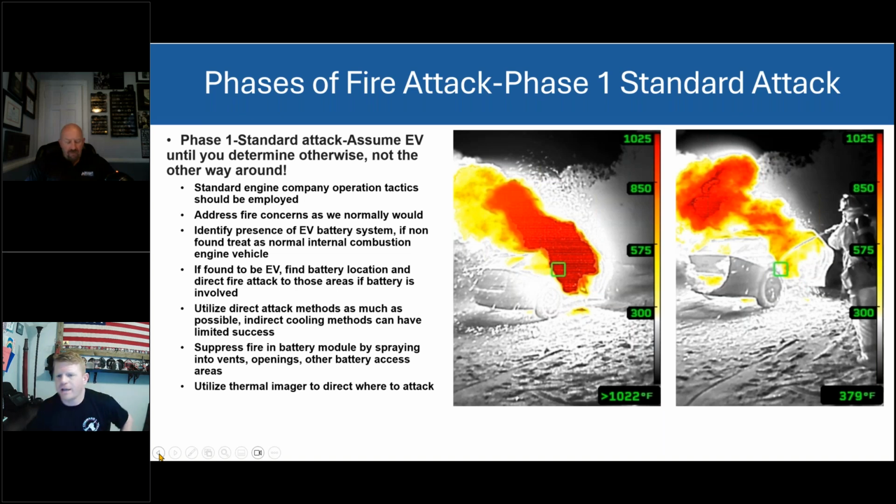The phase of fire attack. Our standard engine company operations is where we need to hold ourselves accountable. So if we look at what we're doing, right? A standard engine company, with the amount of people that are going to be on it, you'll see in all our pictures and videos, it is one person, one line, usually me and one other person. One of us has the nozzle and the other one has the thermal imager. That is how we operate and put these fires out. We want to show people that it doesn't take an army to put out a vehicle if you are competent and confident in what you can do.